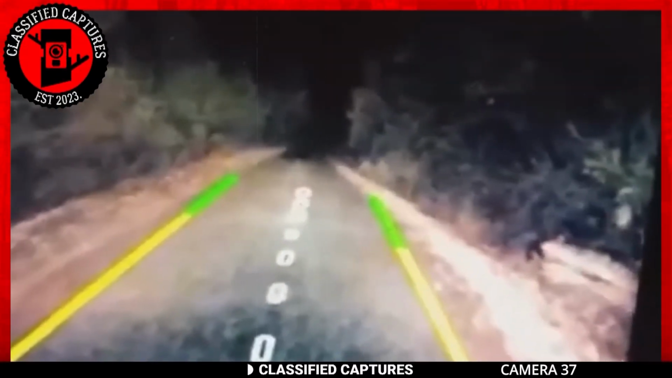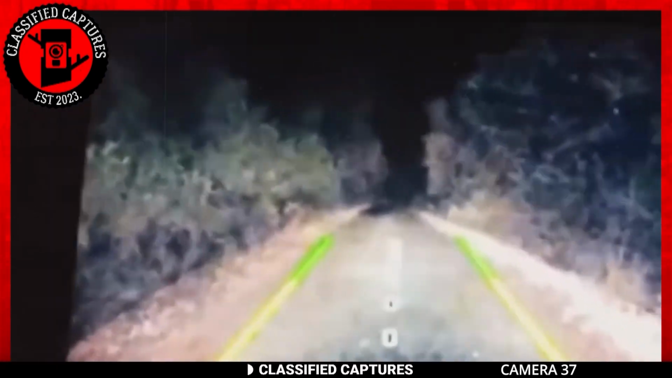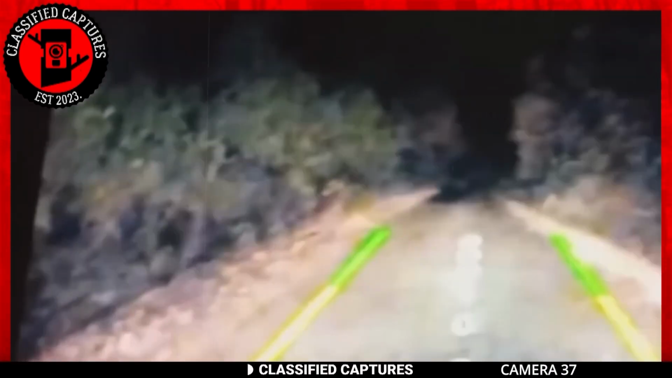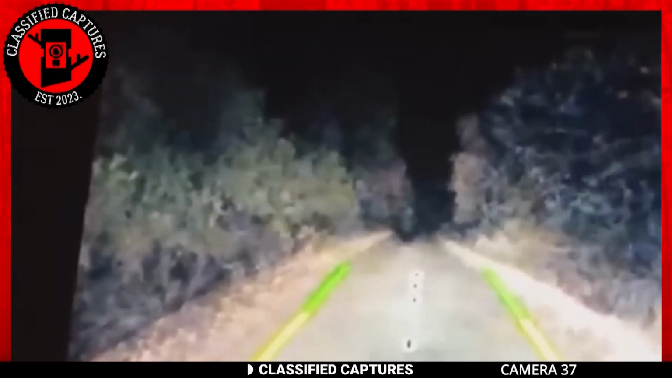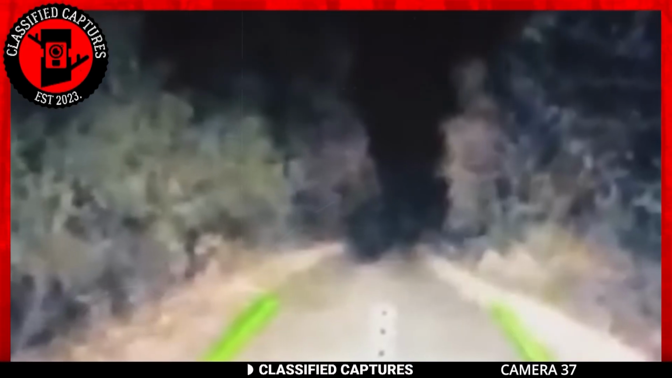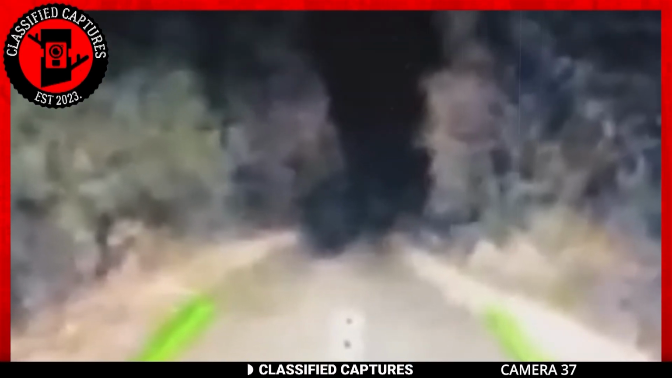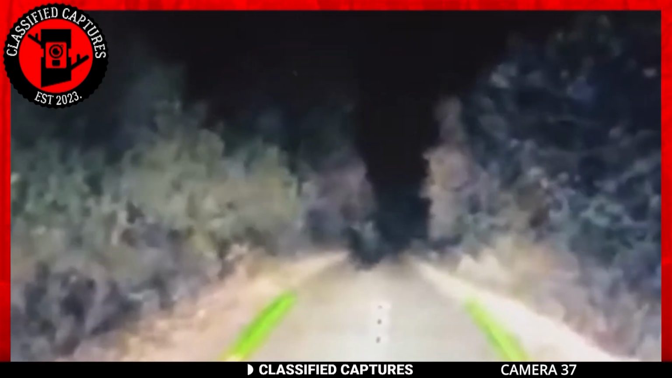This footage was recorded with the camera focused on the rear-view mirror of a car that was being driven on a deserted road that was sandwiched by woodland. While driving, the driver spared a glance at the monitor in the car and everything seemed normal at first, but in a few moments, something strange began to move from a distance.